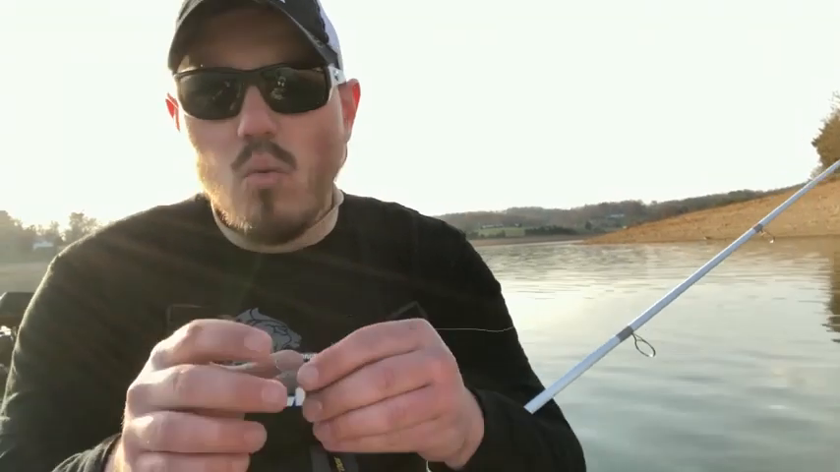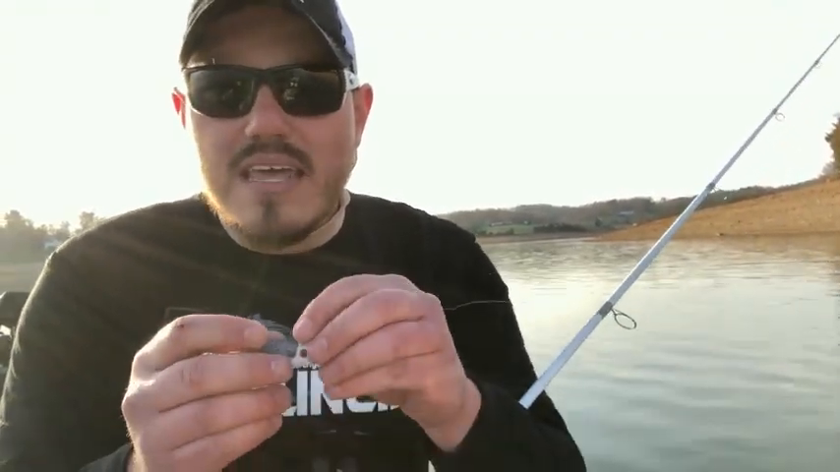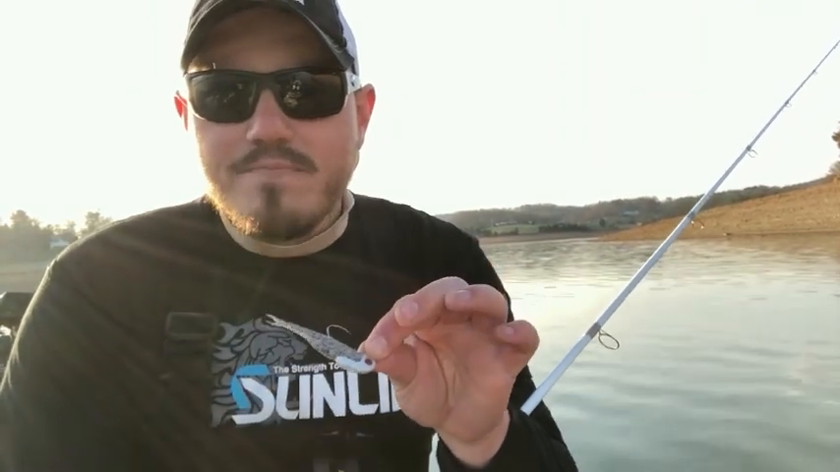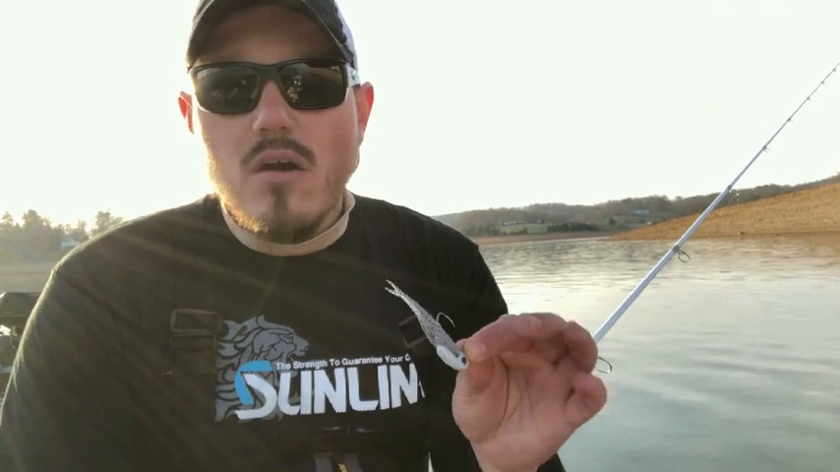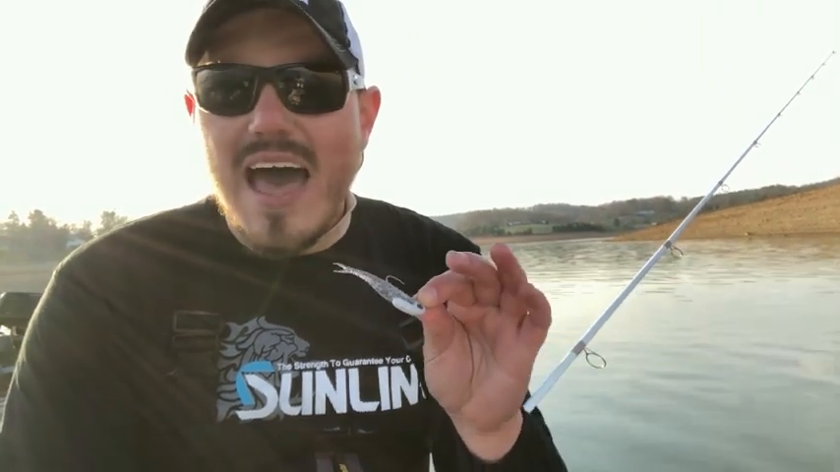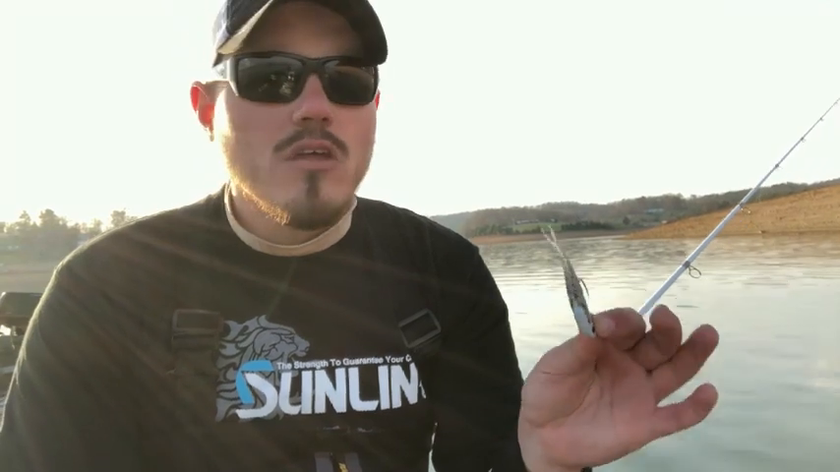Now, what is important with this, and this is the key to the whole deal, you need the right jig head. You want 3/8 ounce. If it's windy or you're fishing insanely deep, a half. No lighter than 3/8, no bigger than a half. I keep both sizes in the boat.